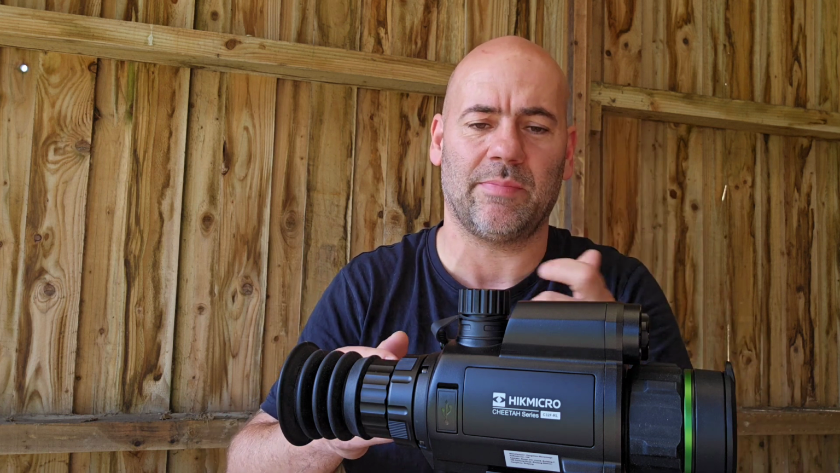Now what else we got? So the zoom wheel is the record wheel. What I found is when I'm recording, you'll see the footage at the end when I shoot the target, but when I was pressing record, I was knocking the zoom wheel backward or forward. Bit of a pain for me, because when I'm shooting live quarry, I get focused in, I get my zoom where I want to be, focus the wheel, and then I'll press record to take my shot with a separate button, not the zoom wheel.